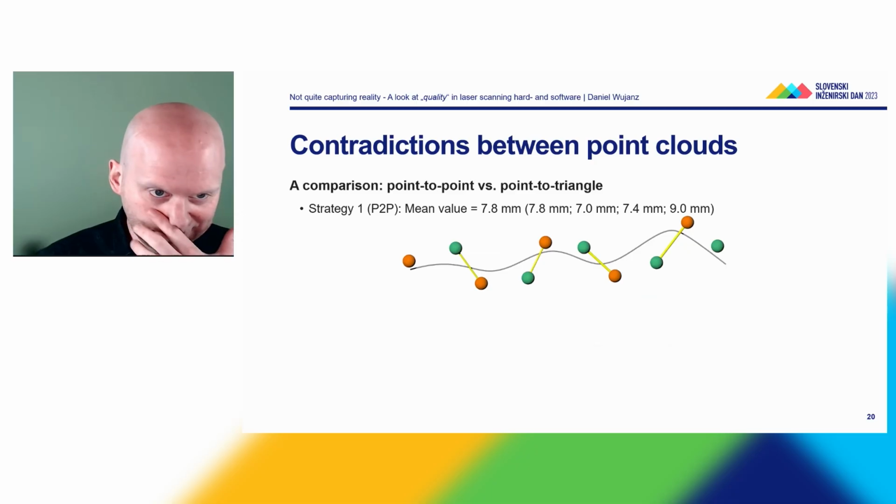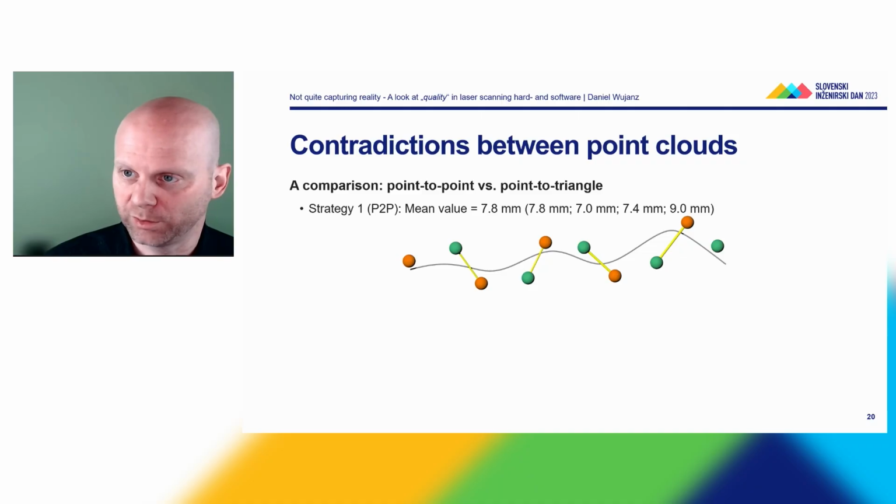So let's have a look at an example. In this case, I computed the mean value of the residuals. For point to point, I receive a metric of 7.8 millimeters. And just a small reminder, the geometrical input is the same for the two strategies that I showed you.